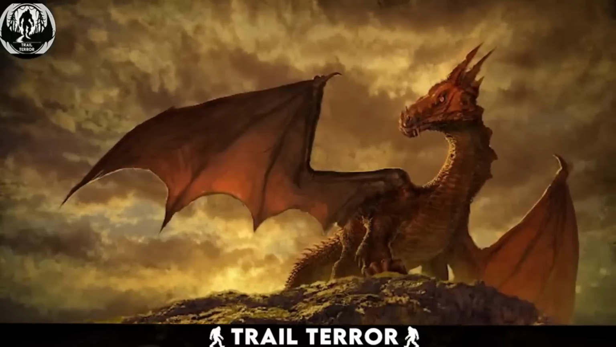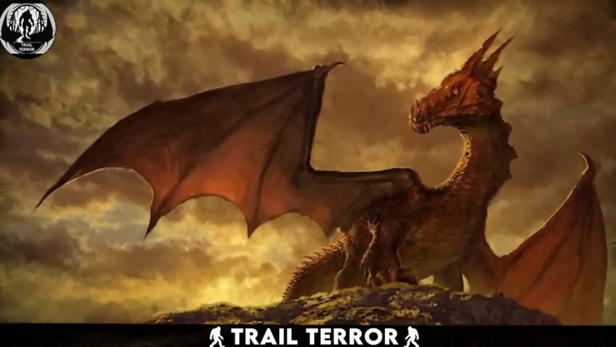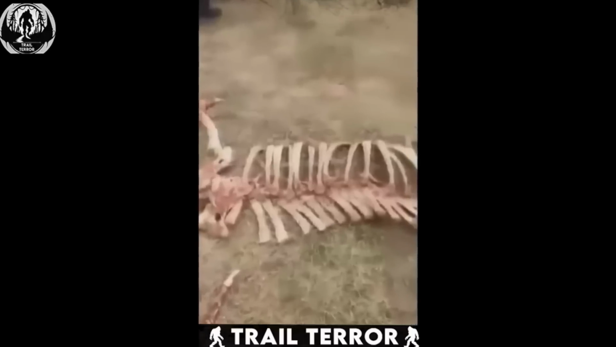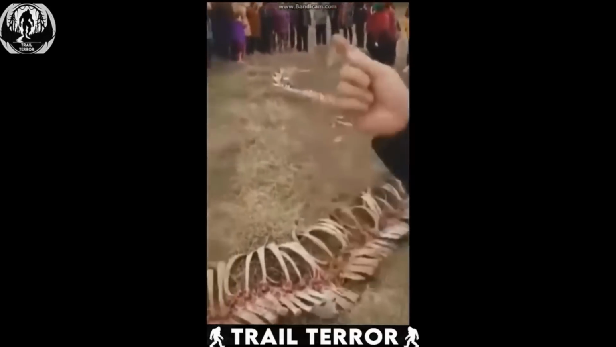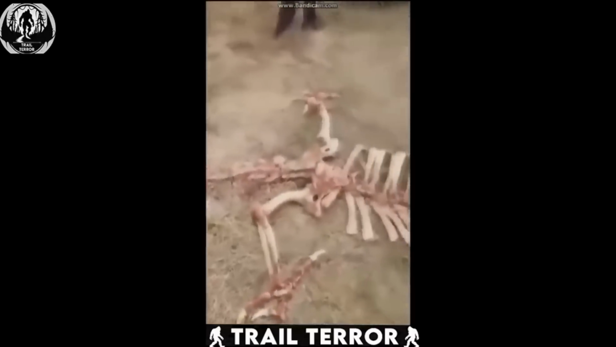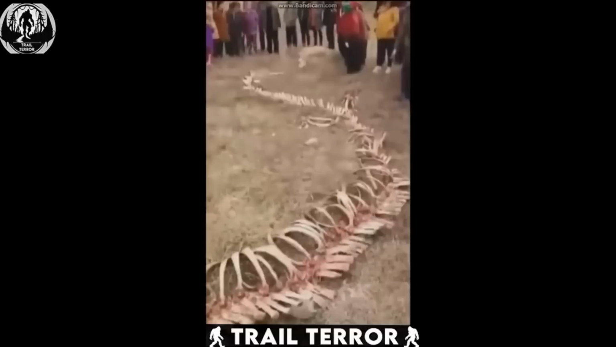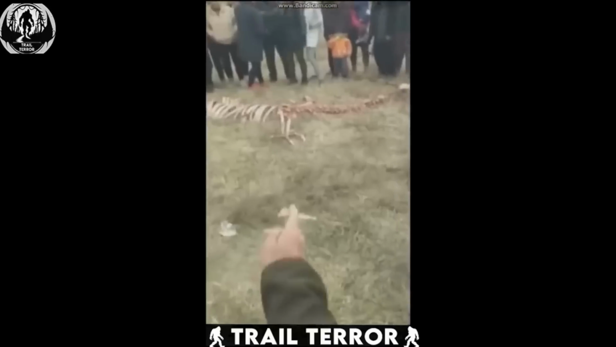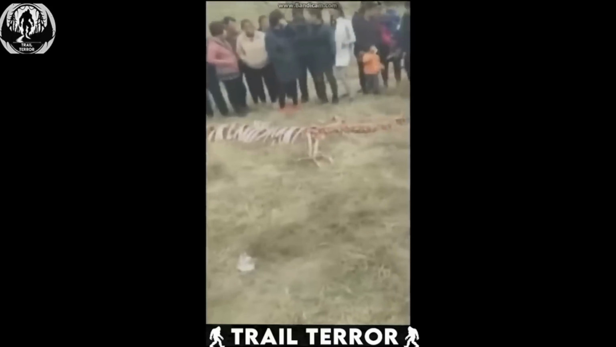We've all marveled at the majestic dragons that grace our screens in movies and animations. But who would have thought we'd come face to face with one in real life? Well, sort of. This strange footage originates from a Chinese video sharing platform, showcasing a discovery that's difficult to comprehend. In it, villagers are seen as they stumble upon what appears to be the skeletal remains of a creature resembling the mythical dragons of legend.